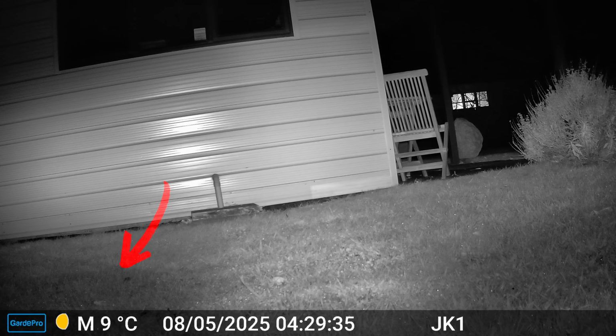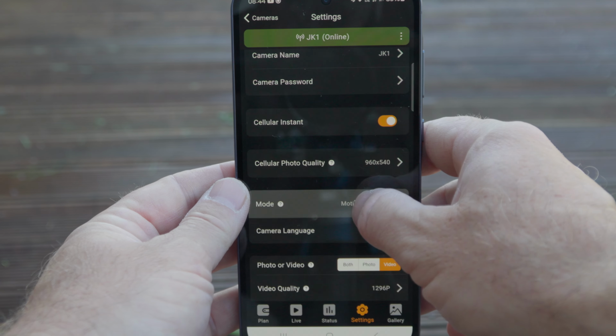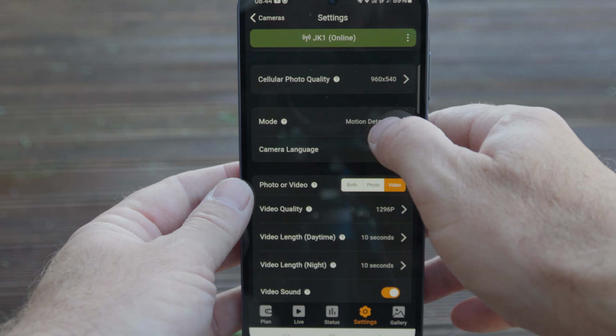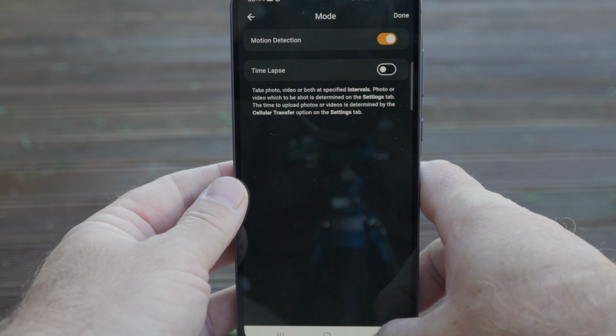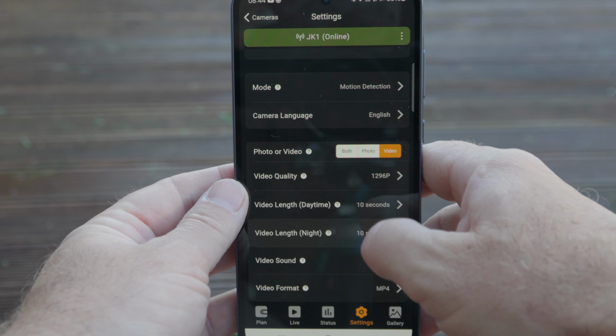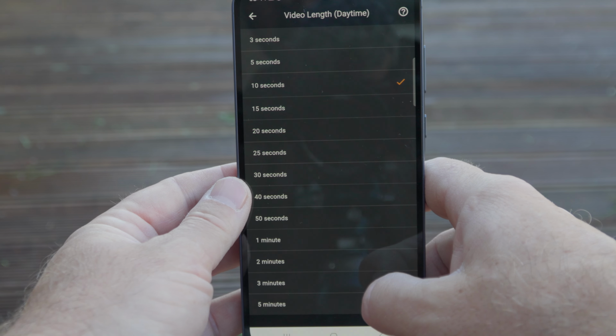Other useful settings you can change in the app are the number of photo bursts, video recording length up to 5 minutes, and detection delay. Setting the detection delay to 0 and the video record length to 10 seconds essentially results in a setting that allows you to continuously capture video as long as there is activity in front of the camera.